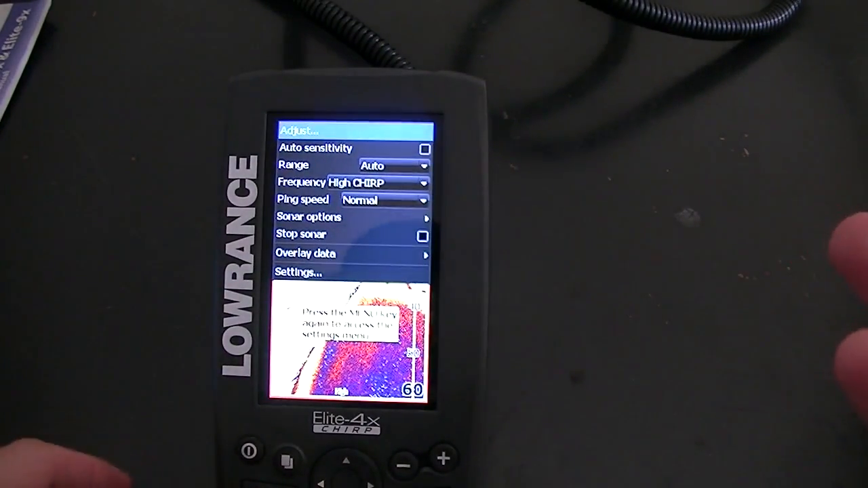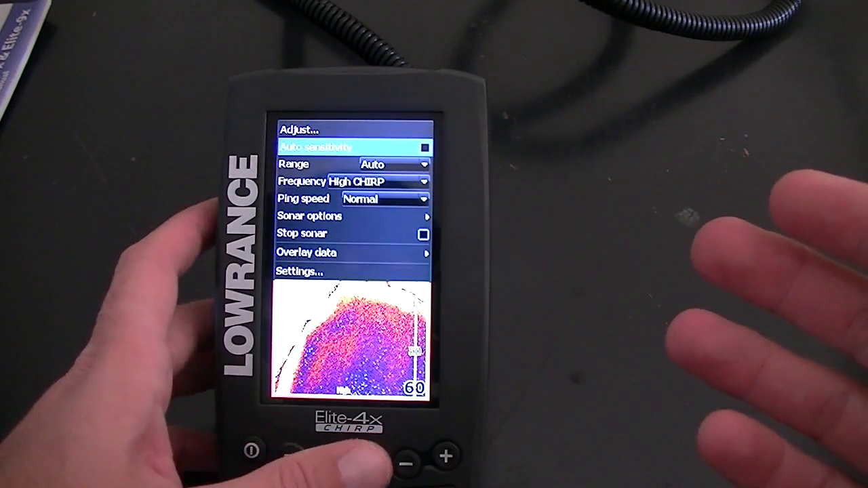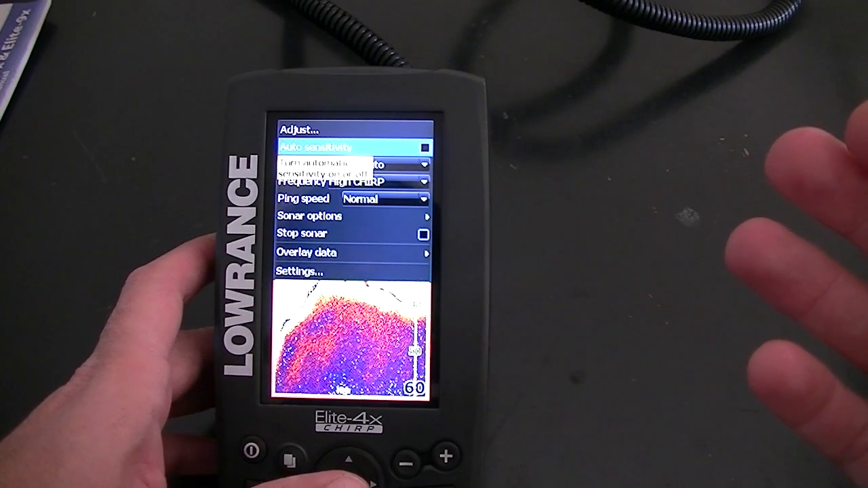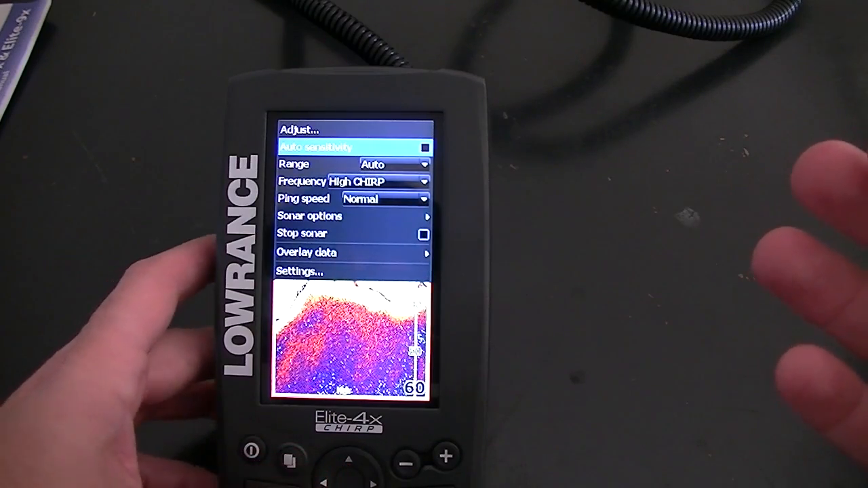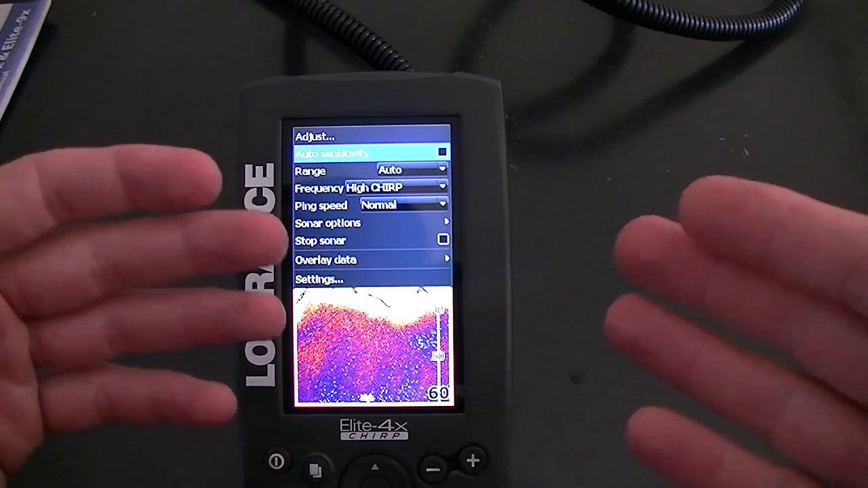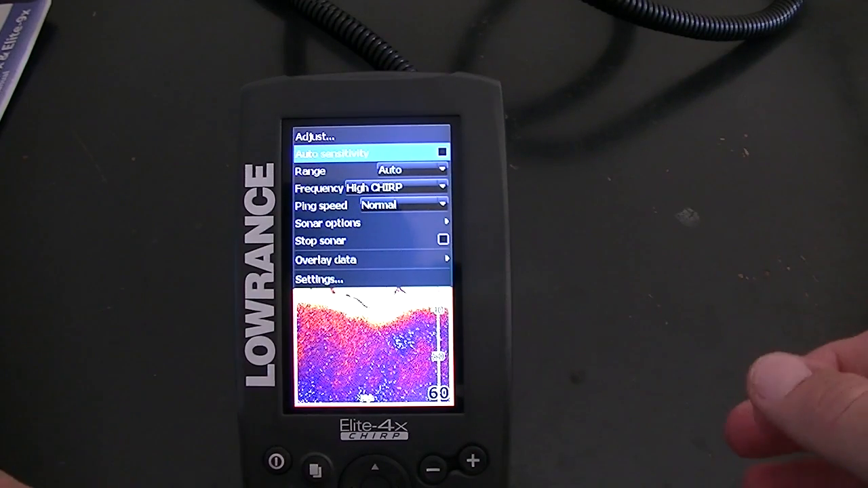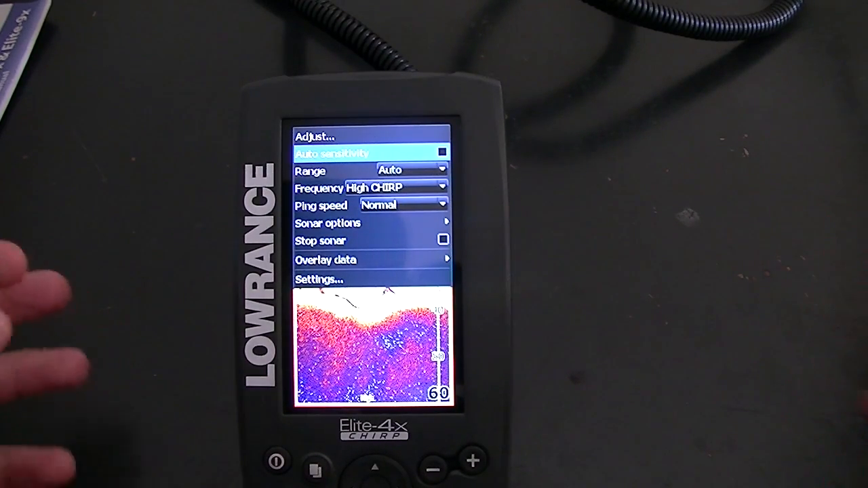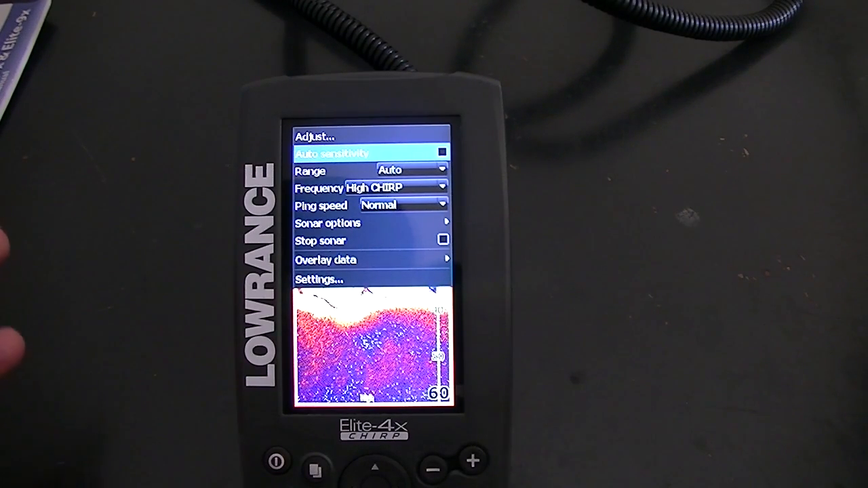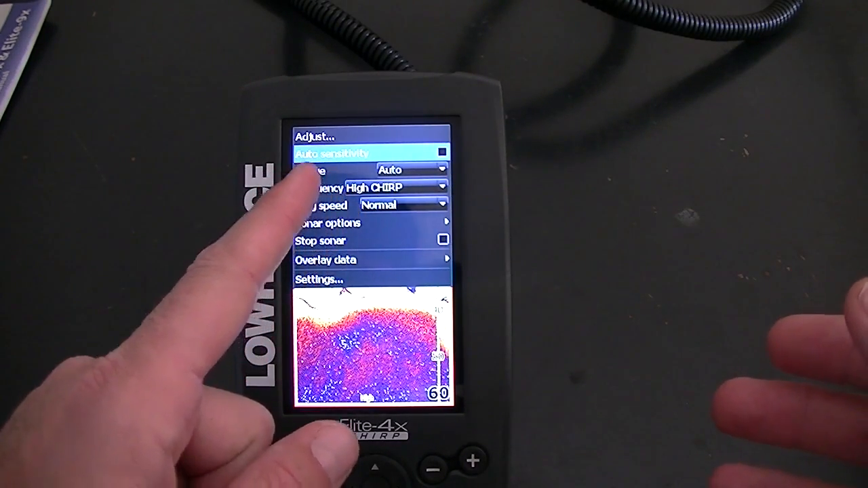Okay, so when you first get powered on, you can use auto sensitivity. The problem with the auto sensitivity is it doesn't allow you to set it where you like it. The higher the sensitivity, the better your fish arches are going to be, and you're going to see a lot of the cover on the bottom. But the more clutter you see on the screen as well. So you kind of got to find that happy medium that you like. So in order to do that, you have to adjust it yourself.